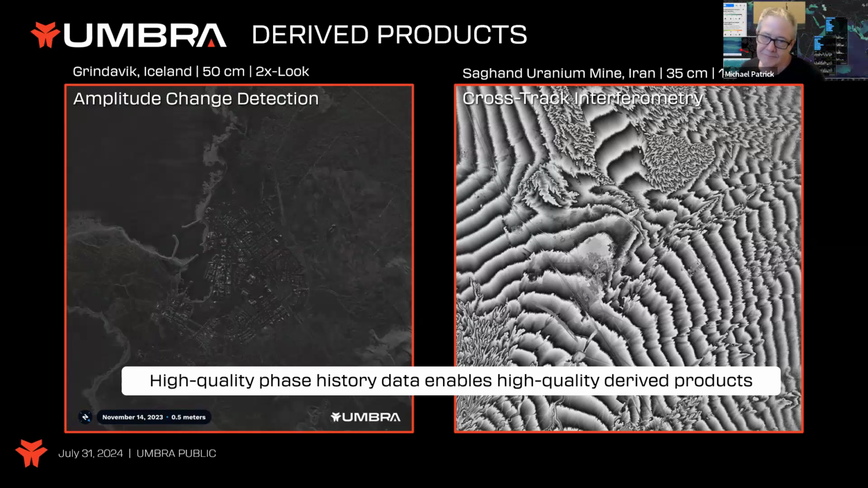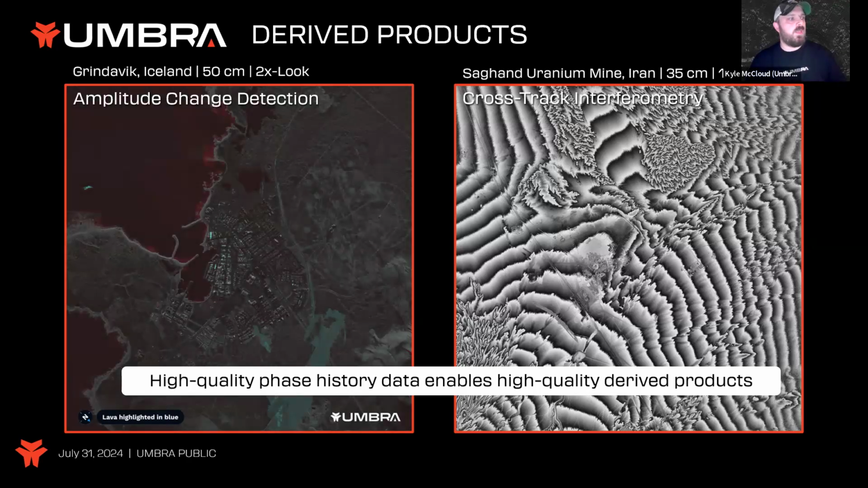And like I said, on the left, amplitude change detection, we also call that in the biz two-color multi-view, where the blues represent new objects between two images, and then the reds indicate something leaving between two images. We say blue is new, red is fled.